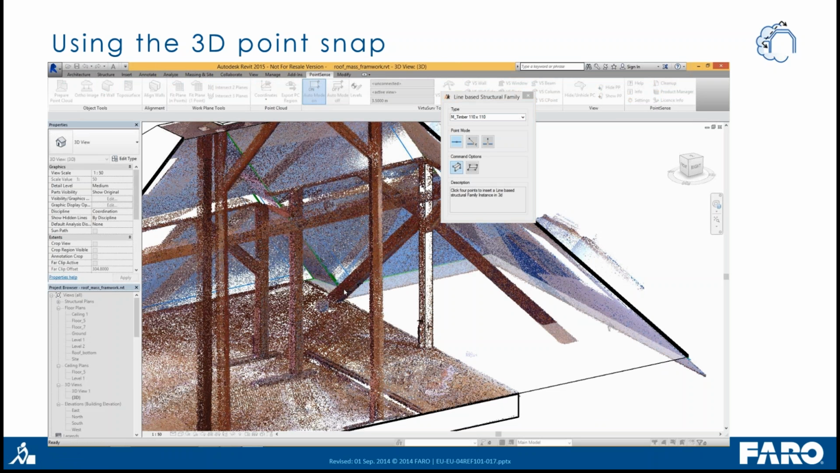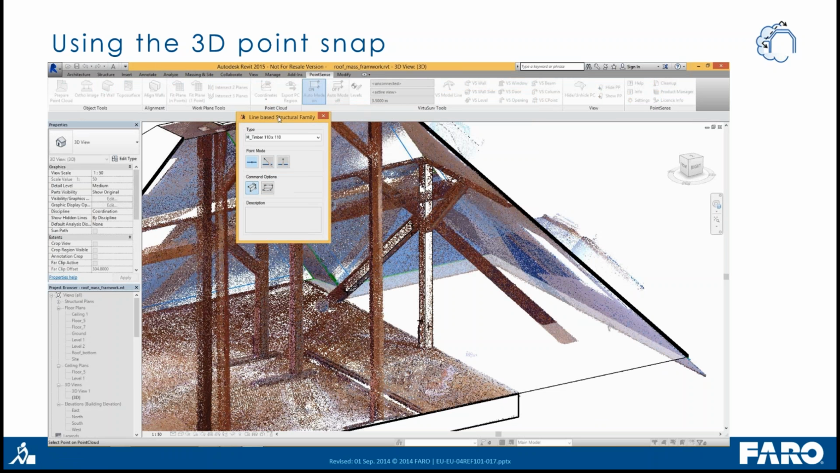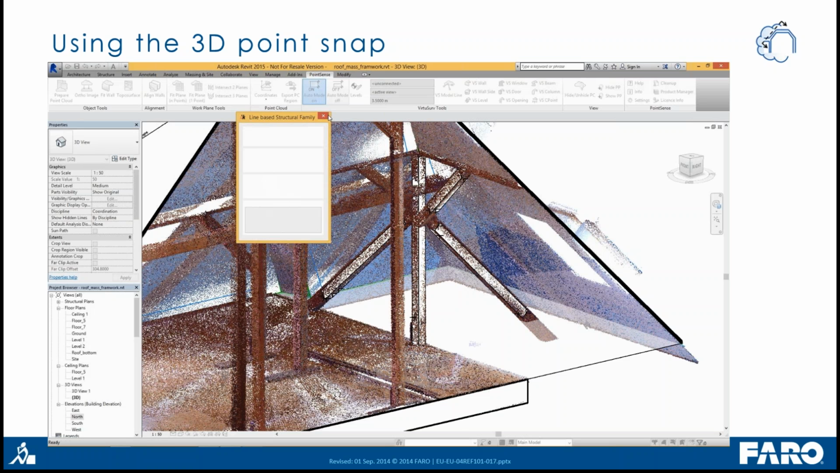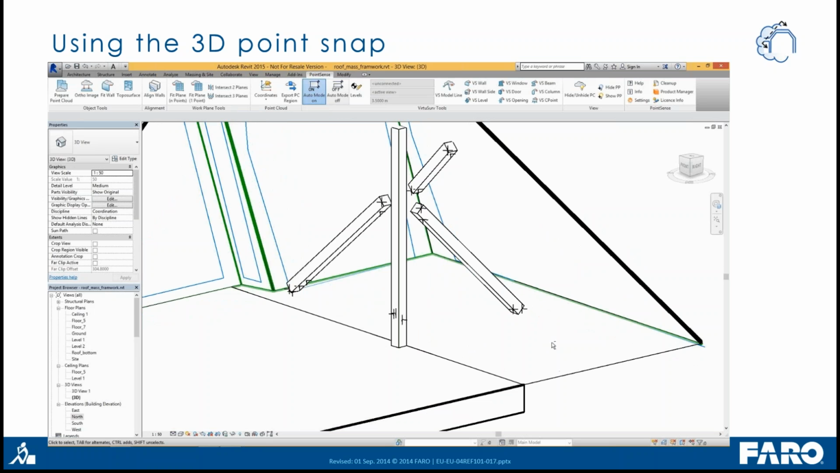So you just choose your family and then start picking points inside the point cloud. In the same way, you can pick points in the Virtusurf scan view to get the 3D position of these elements. And this is possible with all the Virtusurf tools and inside this point cloud here. All right. Let's turn off the point cloud and see the result.